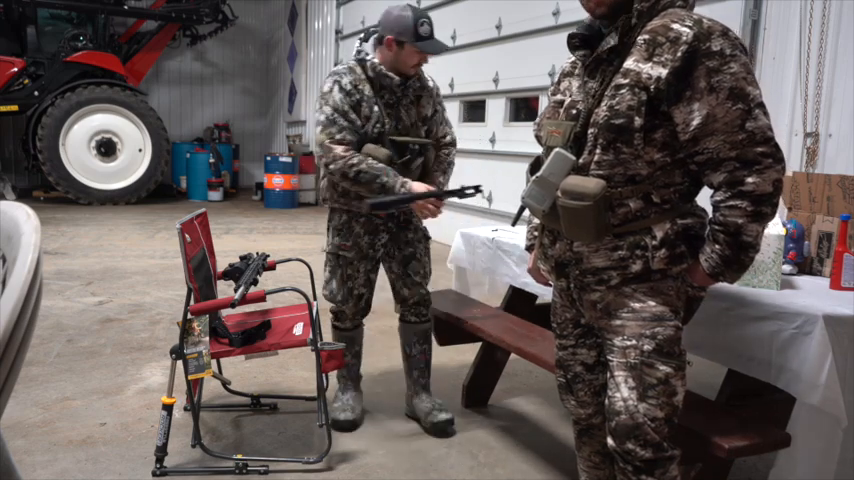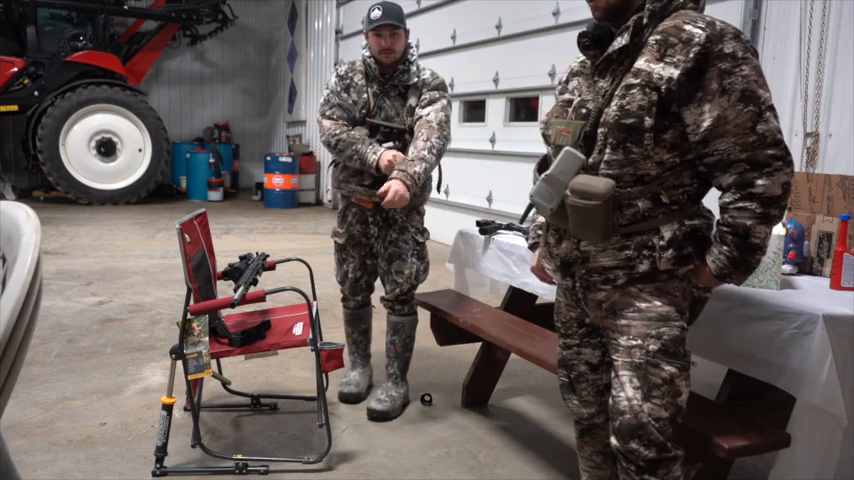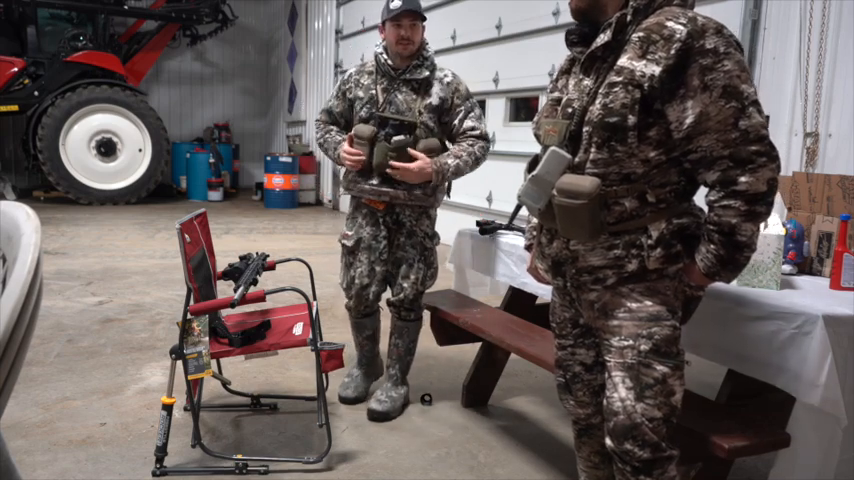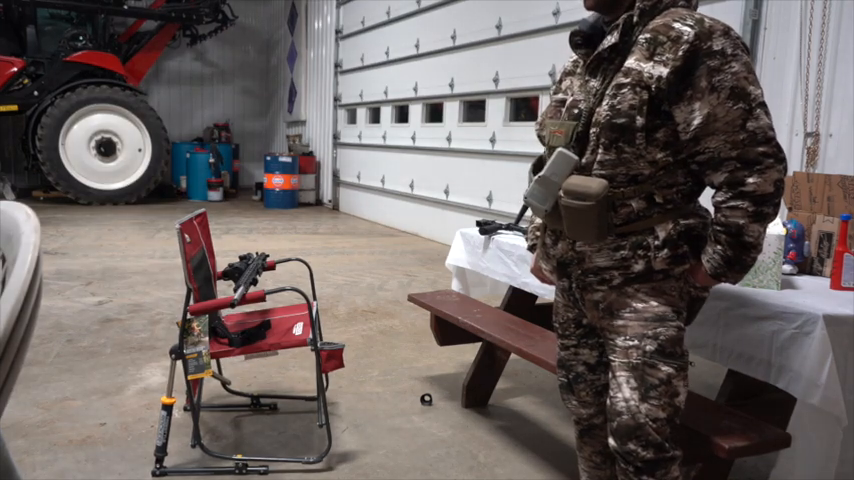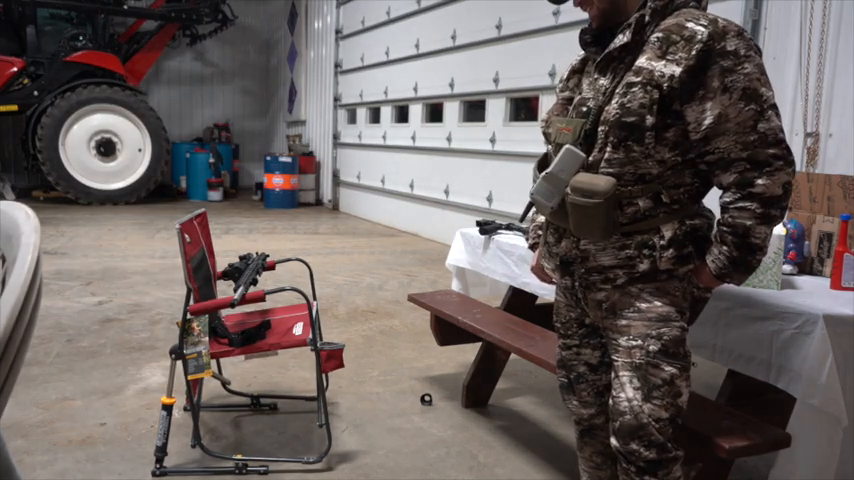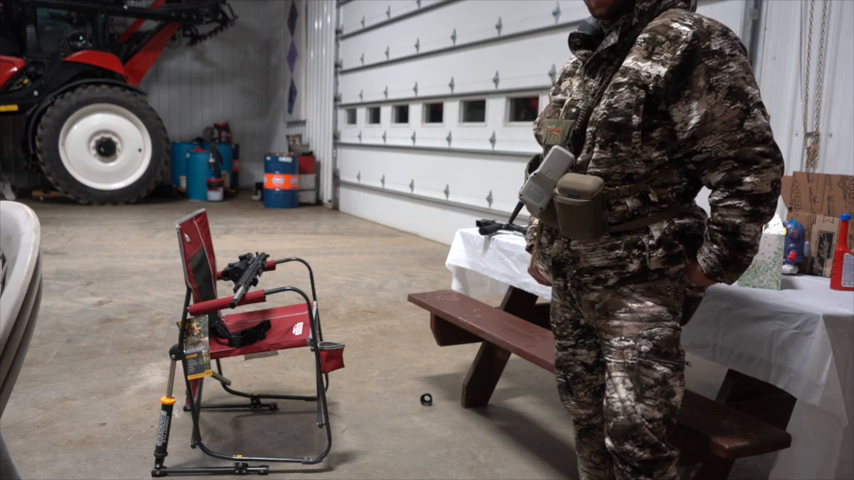We let it come in. It was probably still coming, but it got definitely well within shooting range. I think I was getting about 150 yards, and we just decided he's close enough. So we pulled the trigger. My gun went off. Brad's gun didn't go off again.